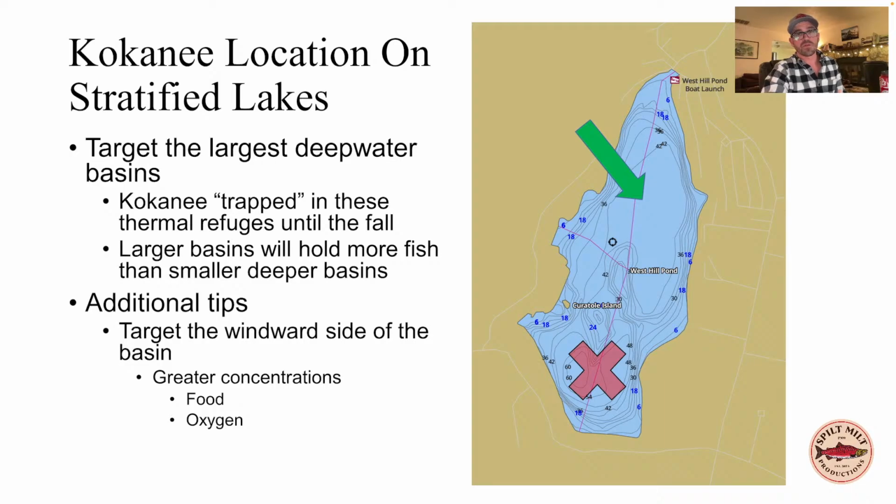I've noticed many times, there are many lakes that I fish that have multiple basins. Usually you'll have one really large basin, and sometimes you'll have a smaller basin that might even be deeper. And I'll go and venture over and fish those small deep basins, and I almost never find nearly as many kokanee as I do in the largest basins. So target the largest basins first.